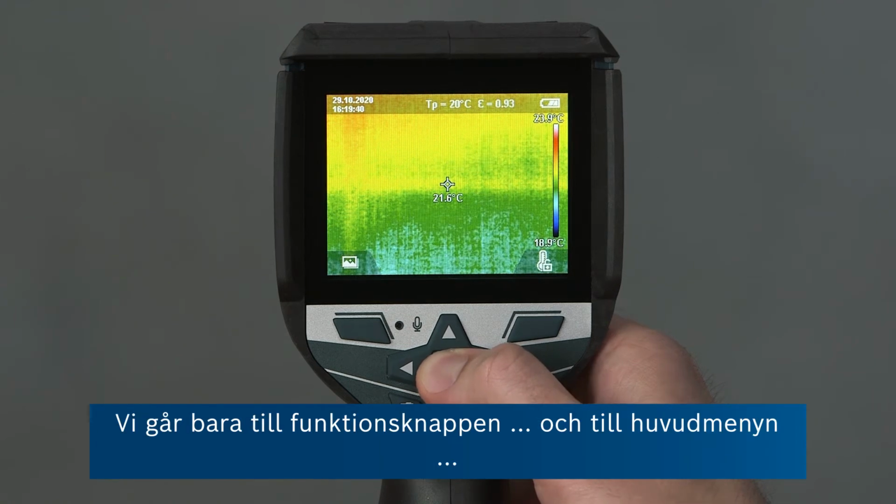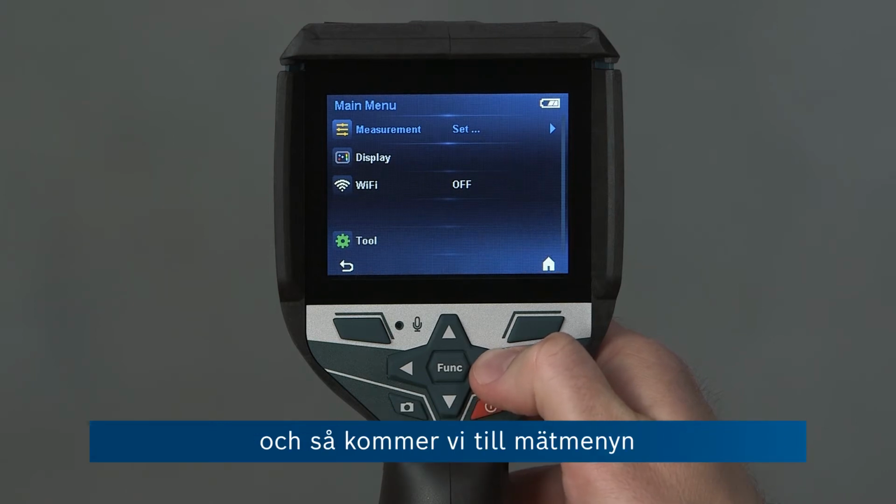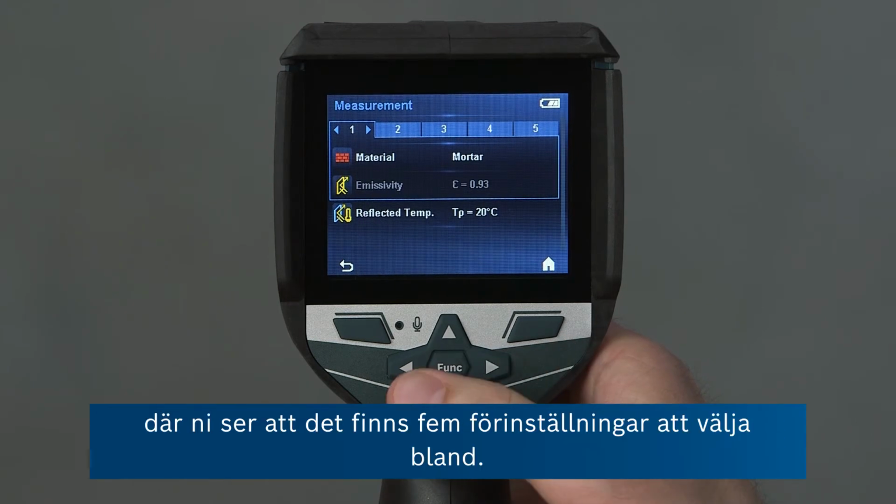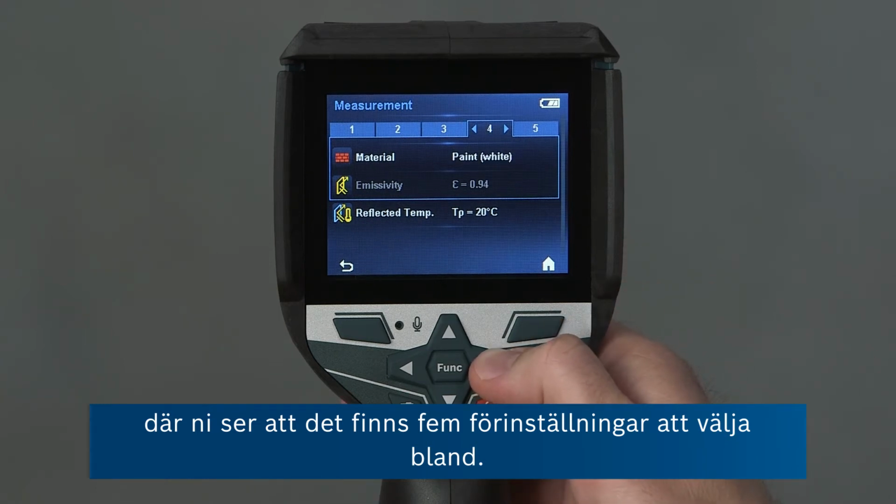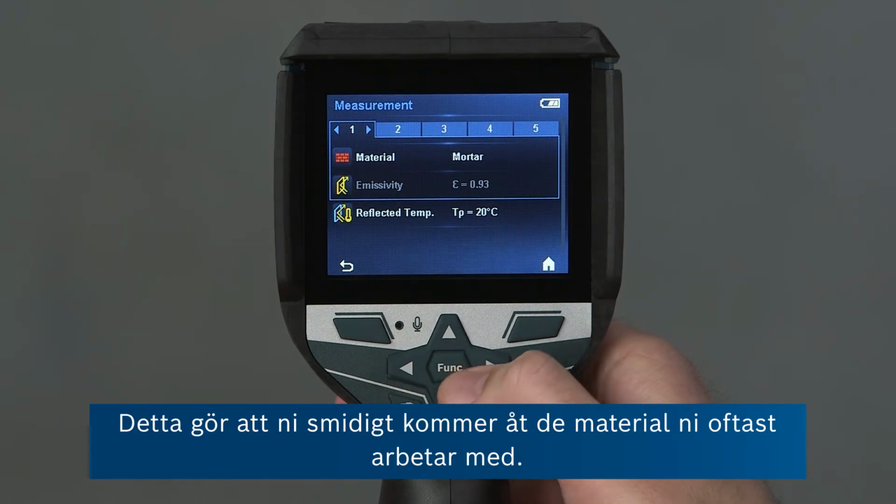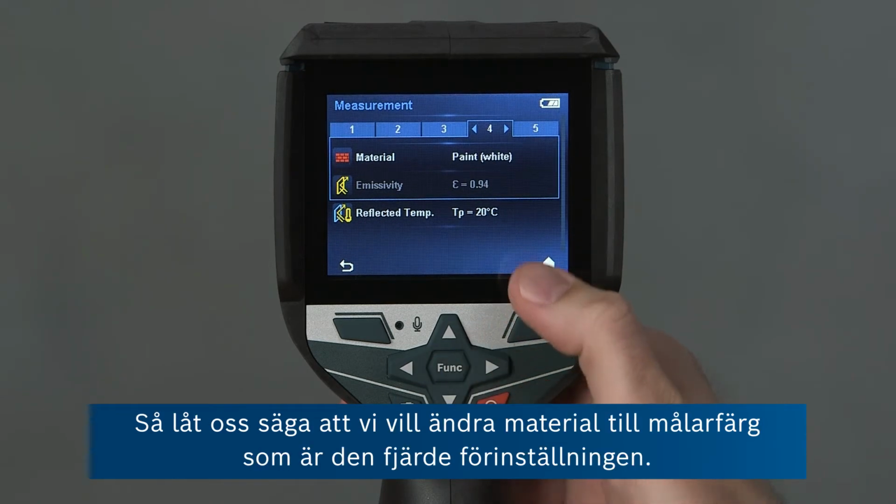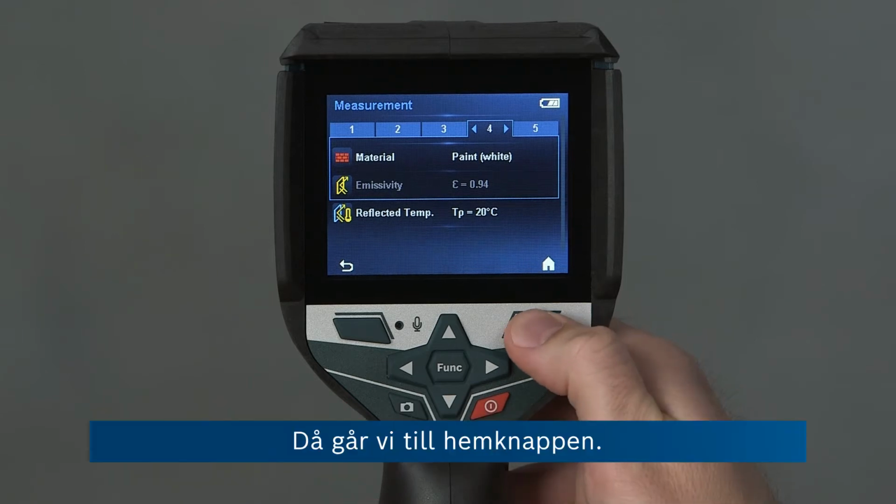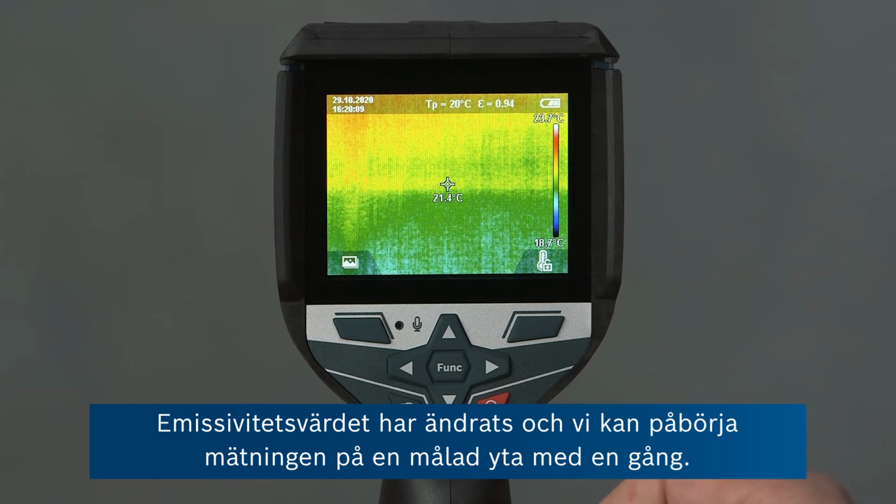We just go on the function button to the main menu, and then we're in the measurement menu, where you can see that there are 5 presets that you can assign yourself. This makes it very convenient to access materials that you frequently encounter. So let's say we want to change the material to paint, which is our fourth preset. We go onto the home button, the emissivity value has changed, and we can start measuring paint surface straight away.